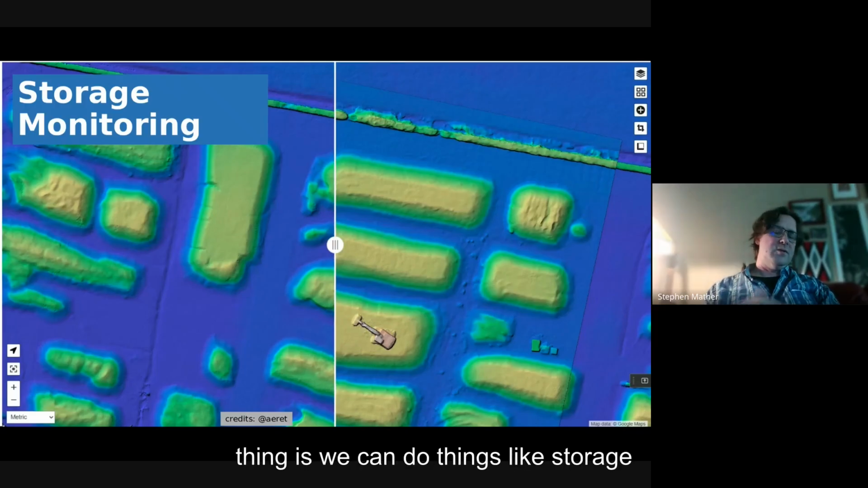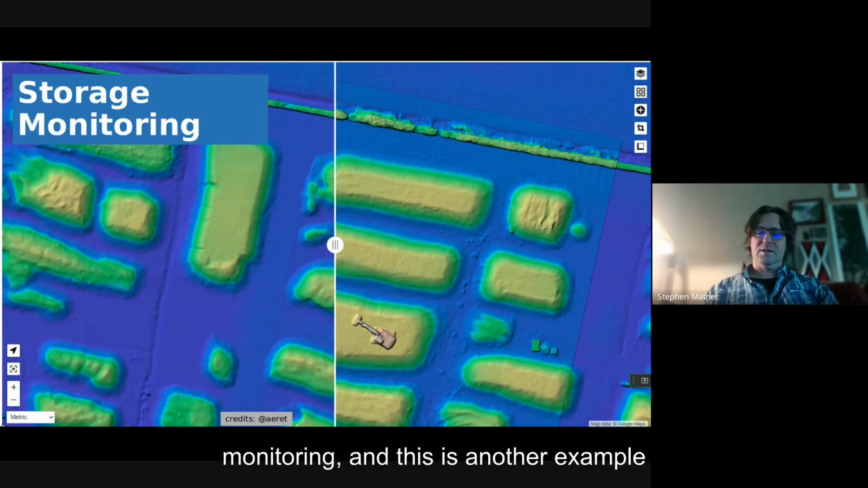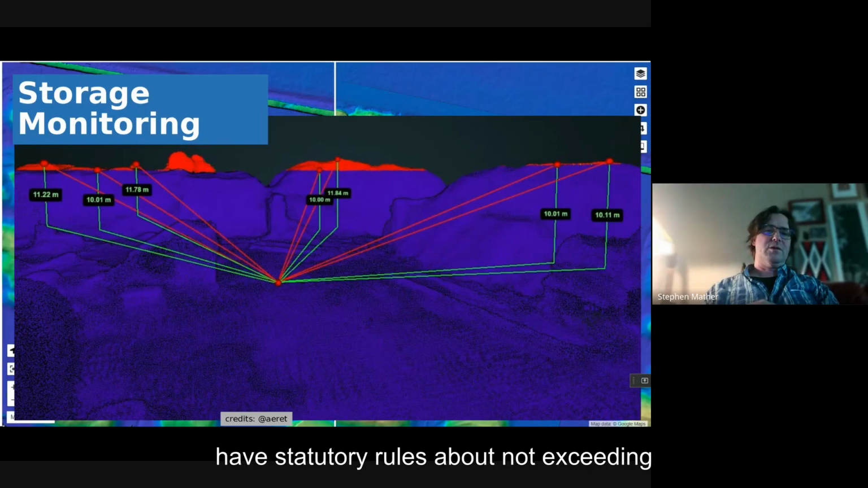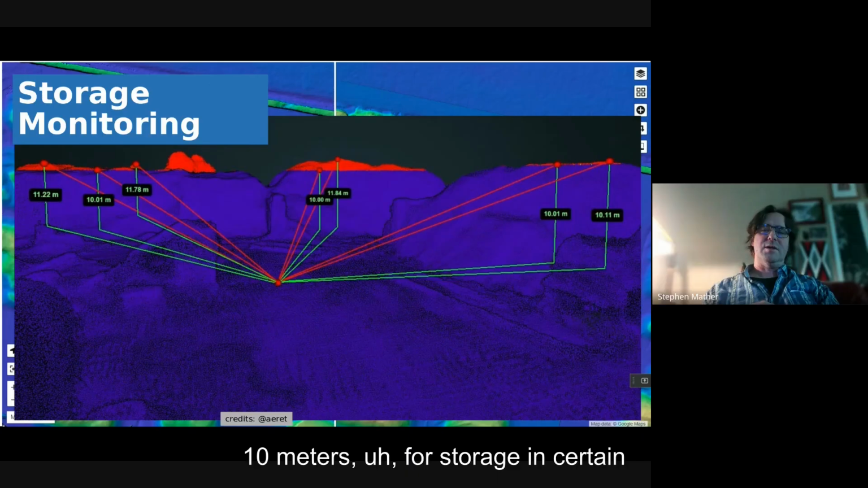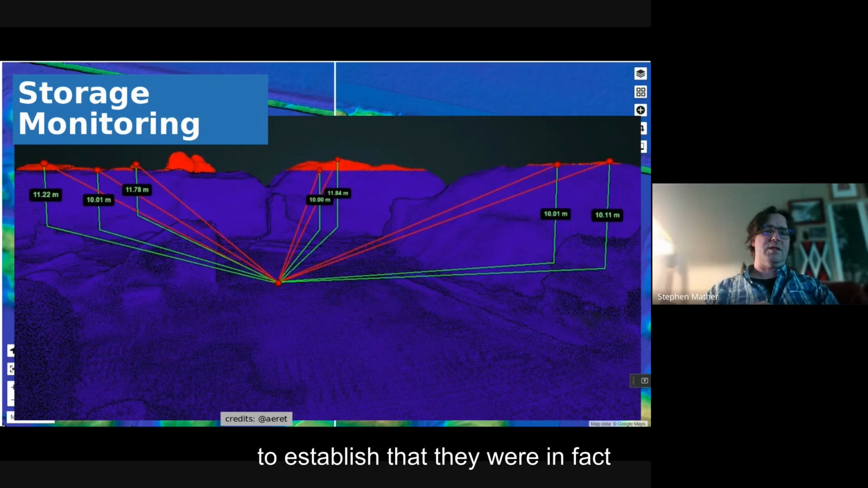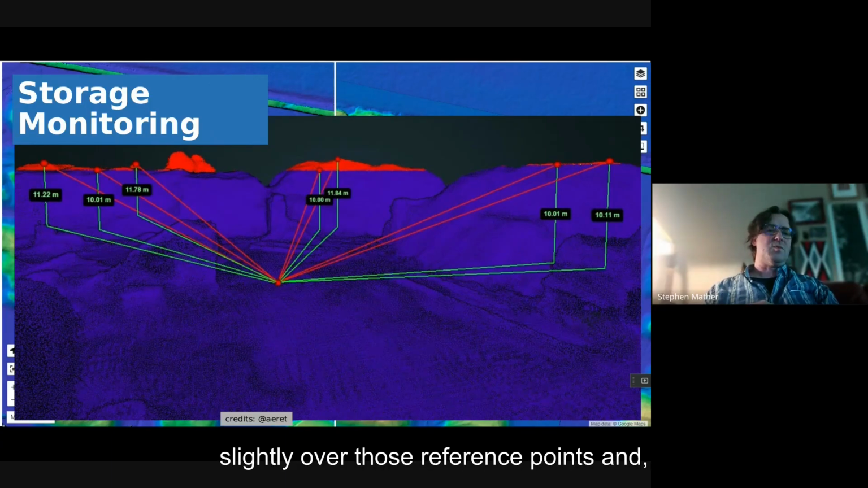Cool thing is we can do things like storage monitoring, and this is another example from Mark where they have statutory rules about not exceeding 10 meters for storage in certain areas due to flights and other reasons. And in this case, they were able to use scans from drones to establish that they were in fact slightly over those reference points, and they had some work to do to level those out.